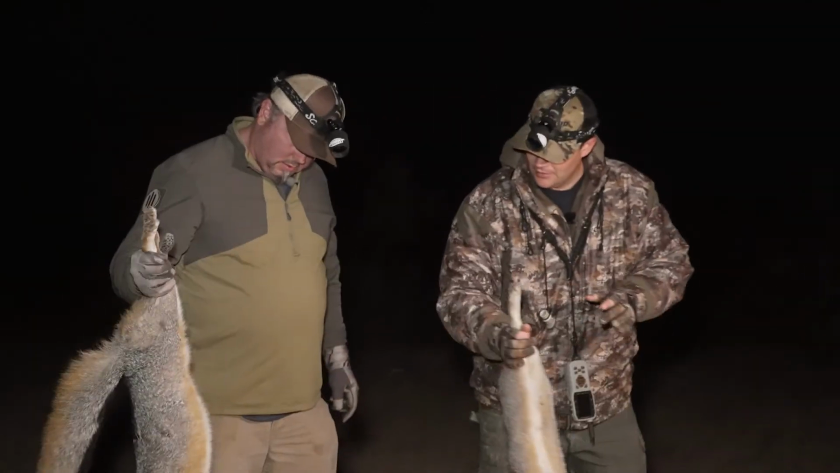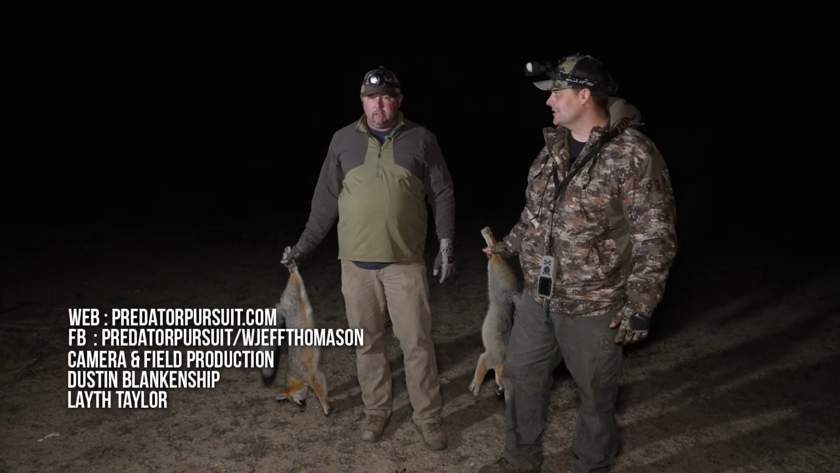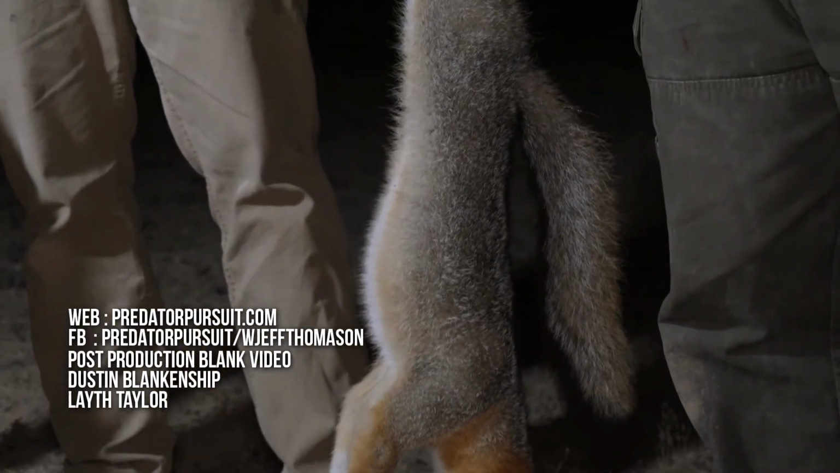It's fast action. They're coming in fast and running and doing like they're supposed to do. So I had a feeling they'd be here at the dump. They're gonna hang around. Like I said, trashy dogs. They're like coyotes, man. They're survivors. You guys dump deer guts and everything over here, they're gonna come and get that easy meal.